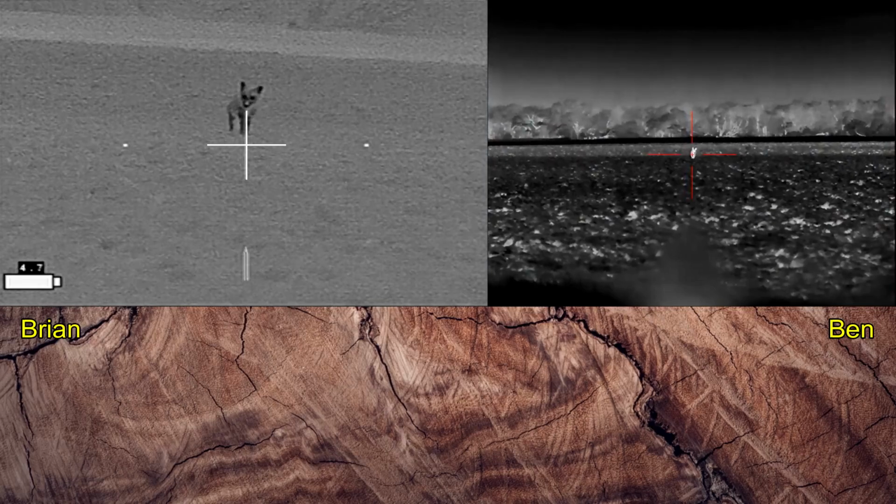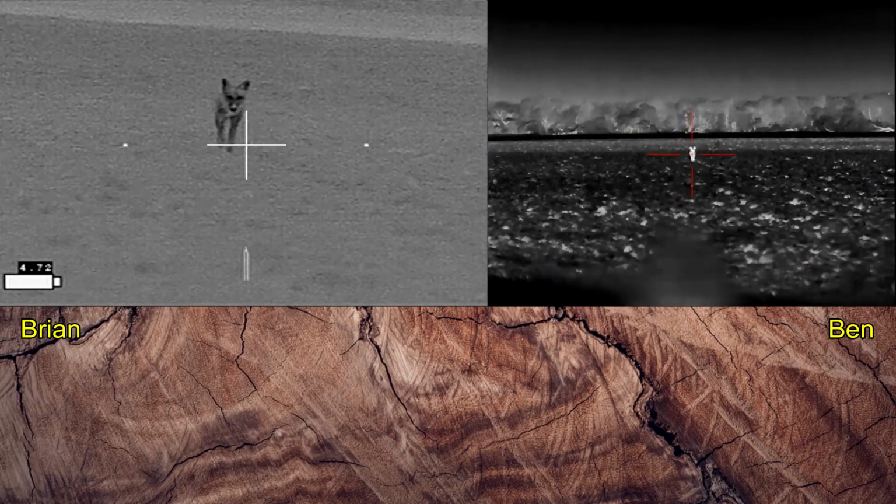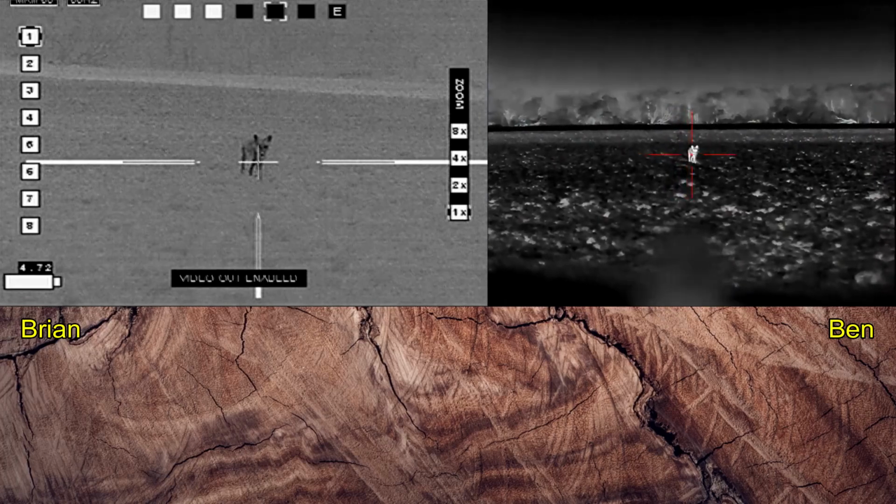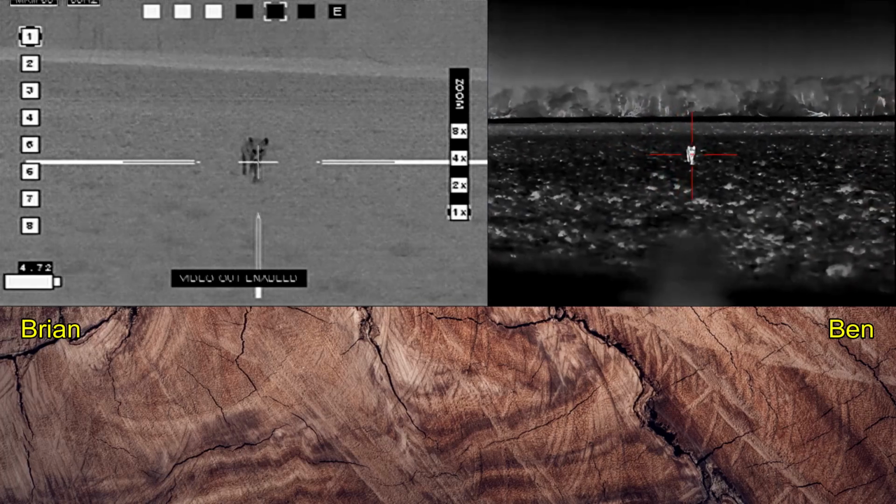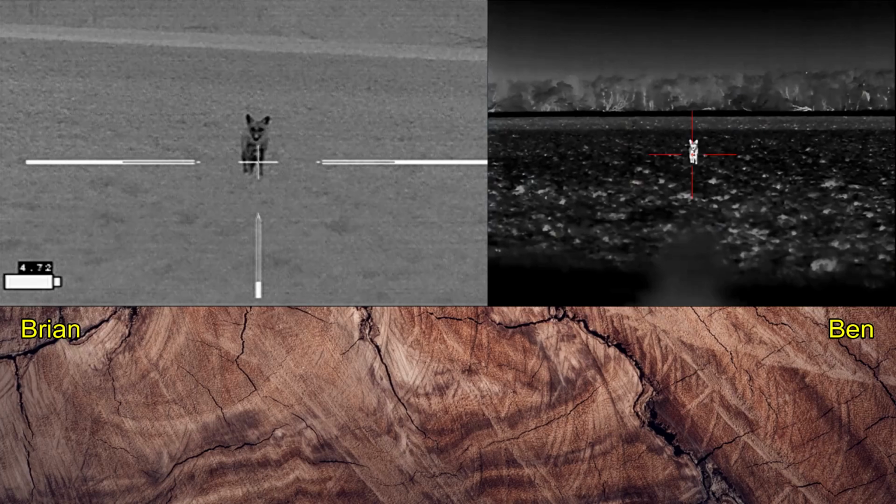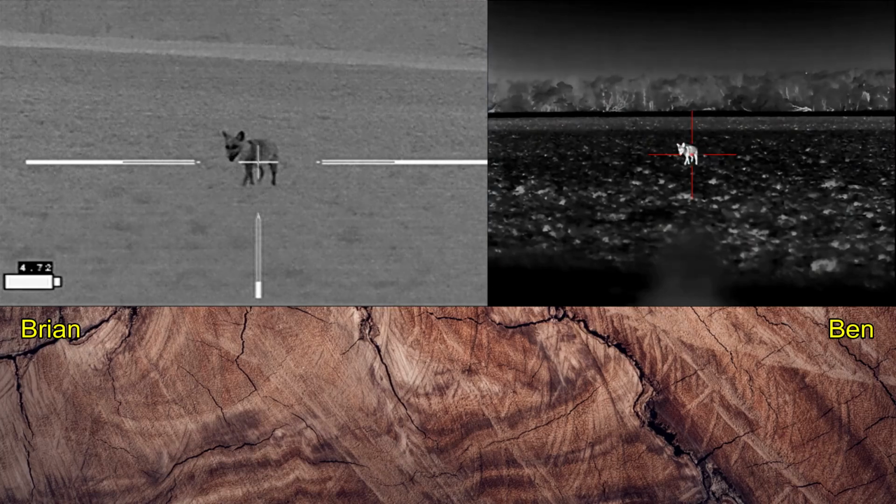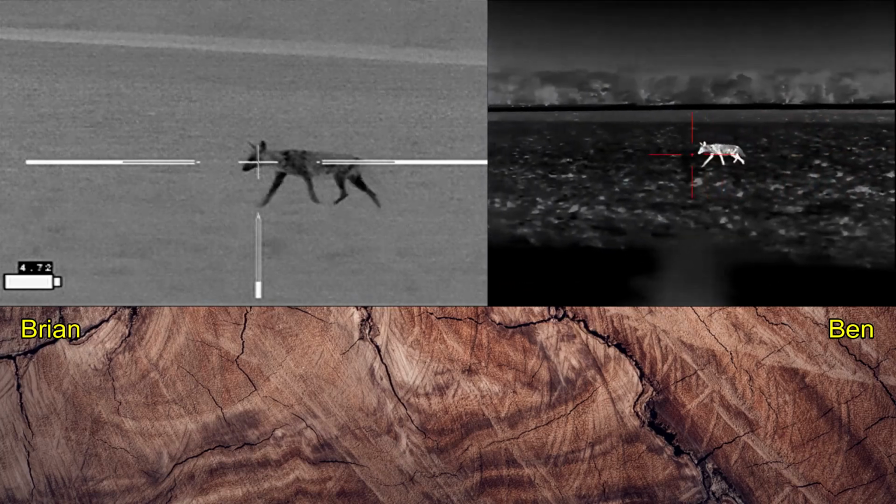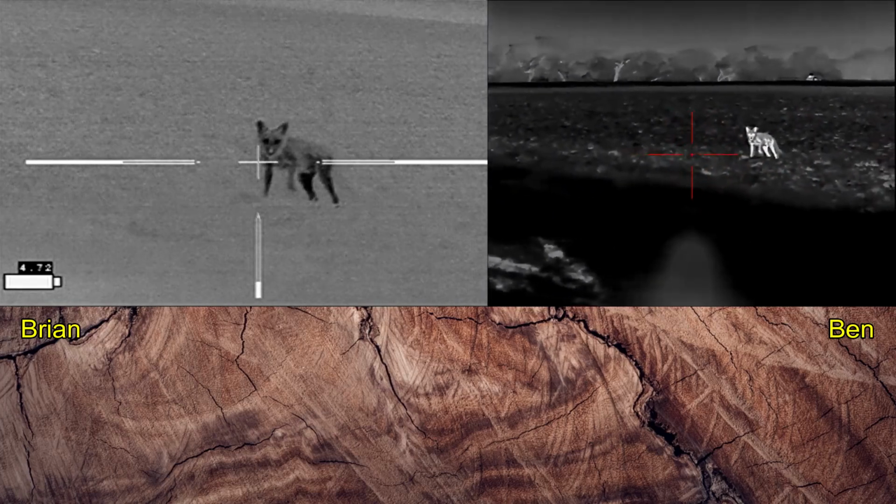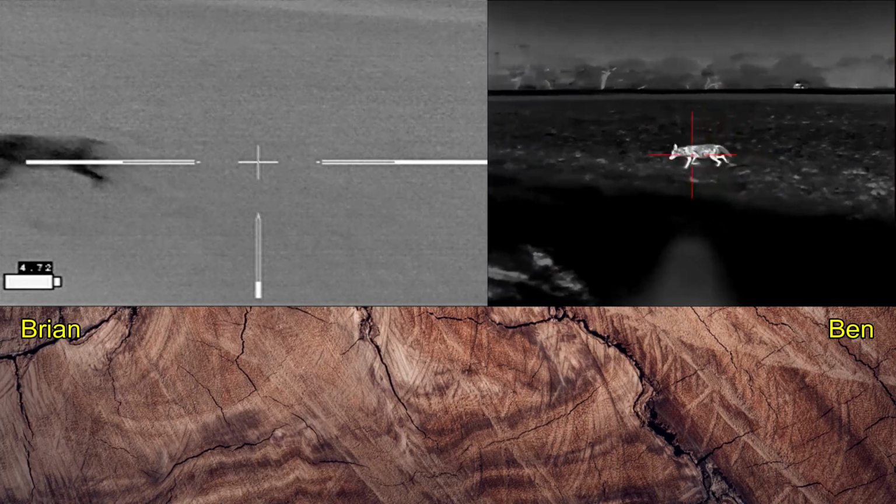Now I'm zoomed in to 9 power, and Ben is on his native magnification of 1.5. Now I've zoomed out to 4.5, which is the native magnification for the IR Hunter. Yeah, something's up. And we're not shooting the coyote because we don't want to spook the hogs in the distance, moving downwind of us. They are in the same field, which is a winter wheat field where I got busted on my last hunt. Catch a scent. Nope.